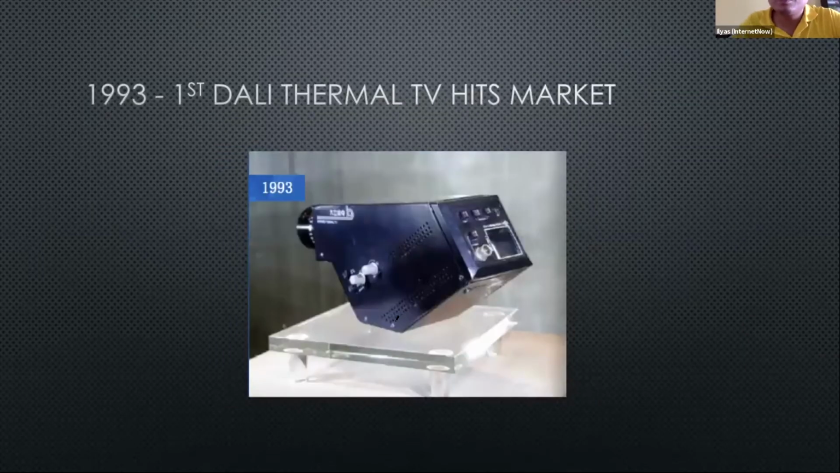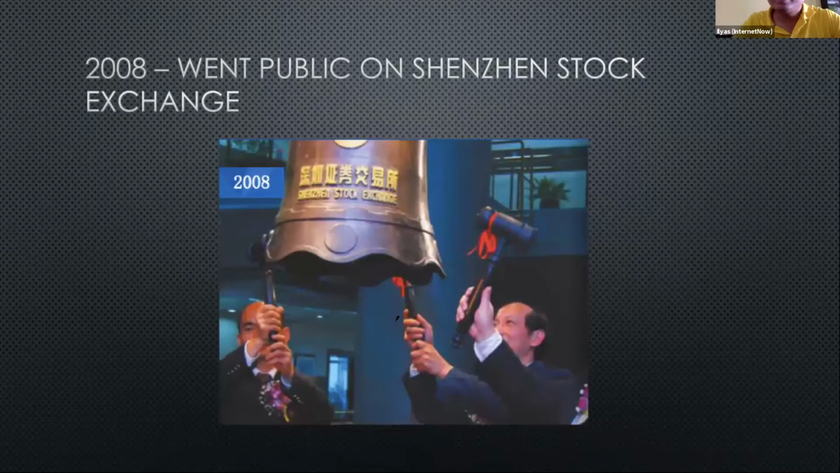So this is one of their earlier products. In 1993, they released a thermal TV, the so-called thermal TV. This is similar to the kind of technology that we want to be showing to you today. They are a public listed company, listed on the Shenzhen Stock Exchange in 2008.